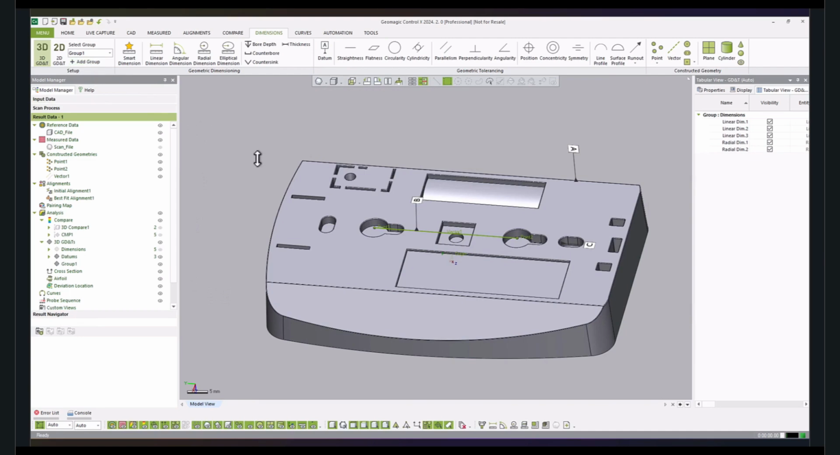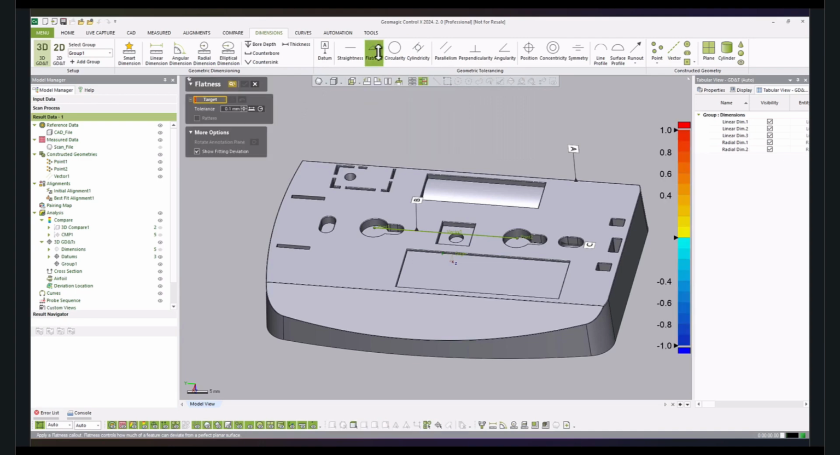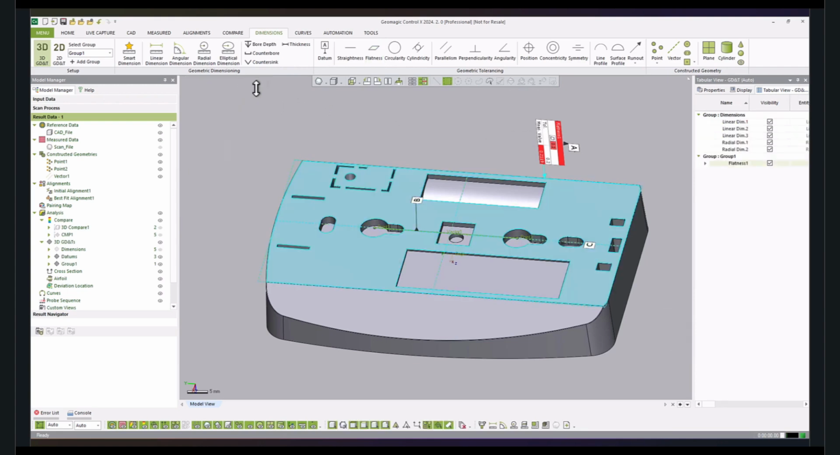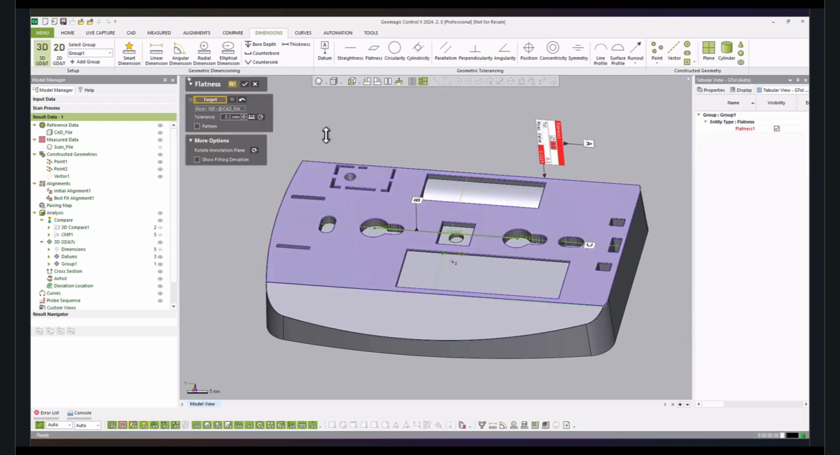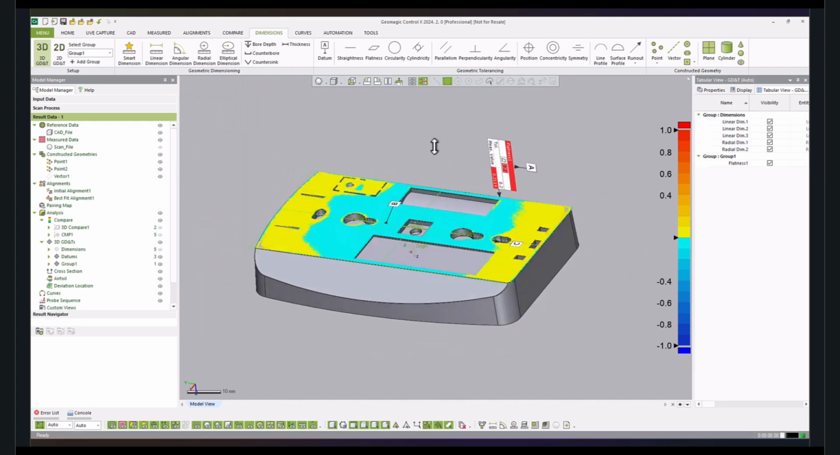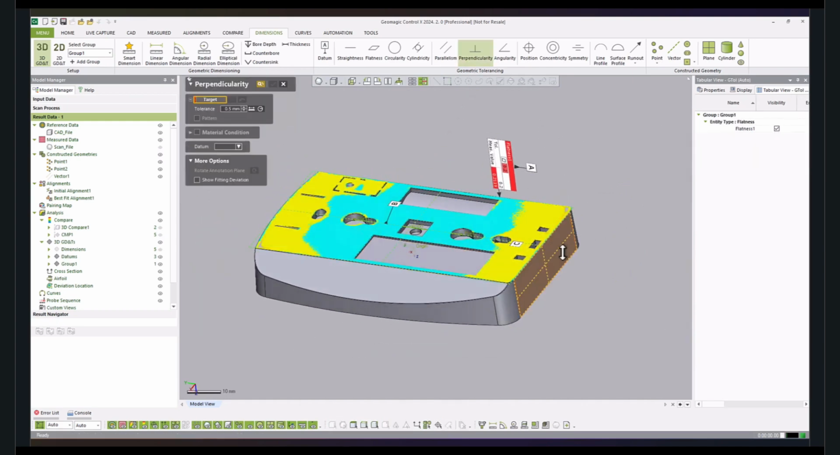And starting from here, I can start adding my GD&T callouts. We have the form-related GD&T callouts. So here I'm adding a flatness callout to this particular face. I select that face, add my required value of tolerance, and say OK. And for features like flatness, I can also show the fitting deviation between the CAD and the scan data here. So here I have added this flatness callout with the fitting deviation.